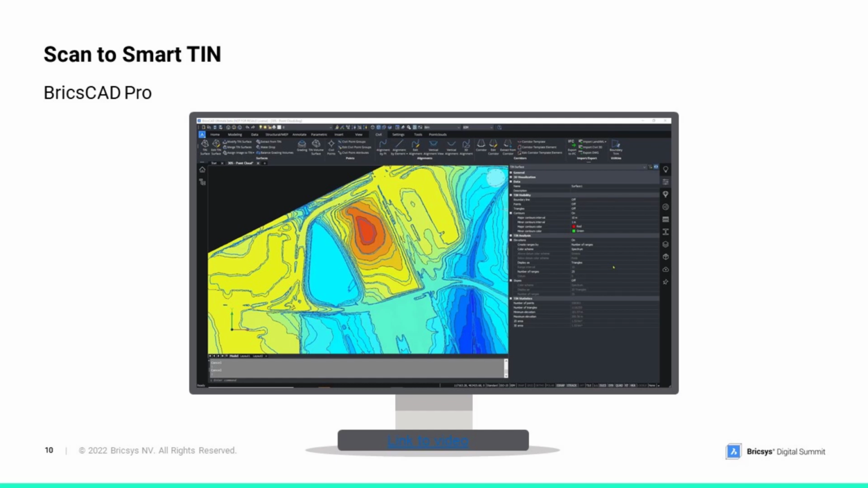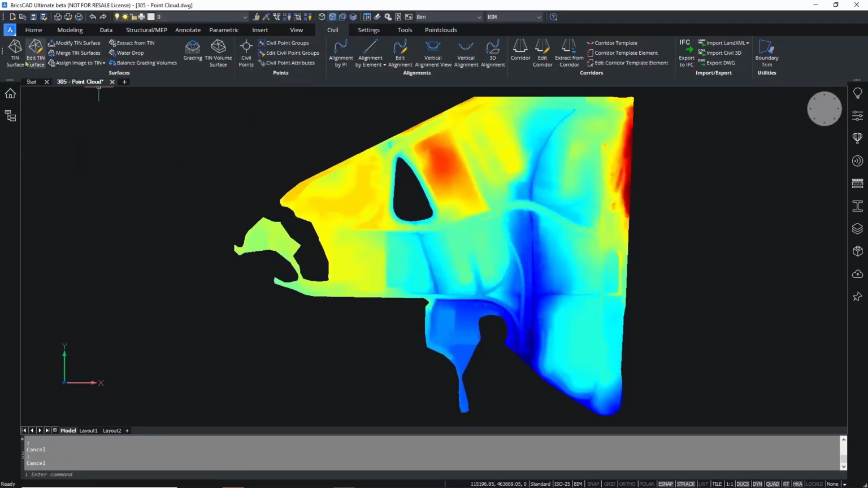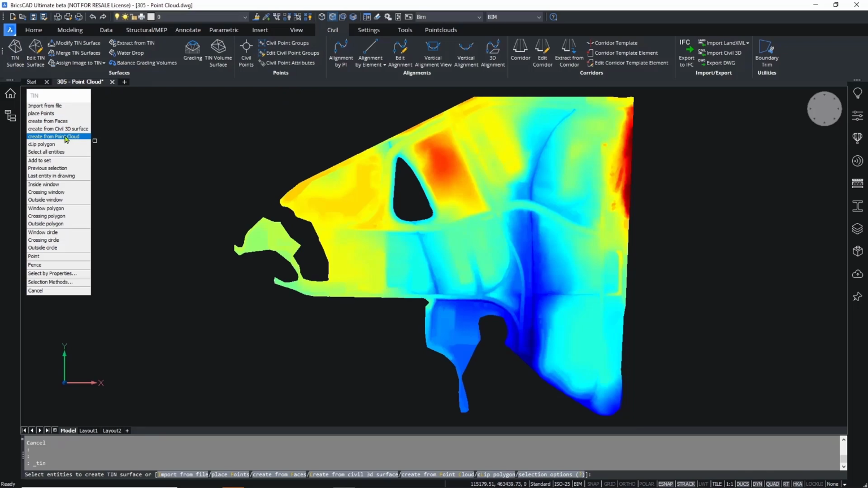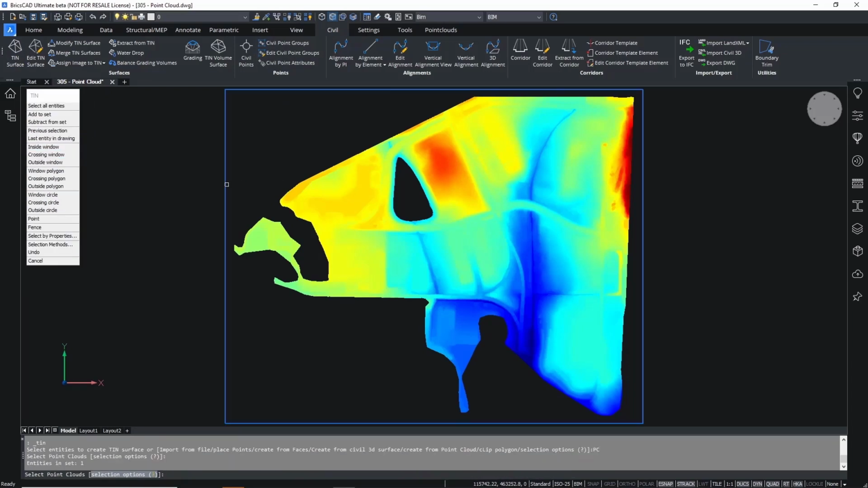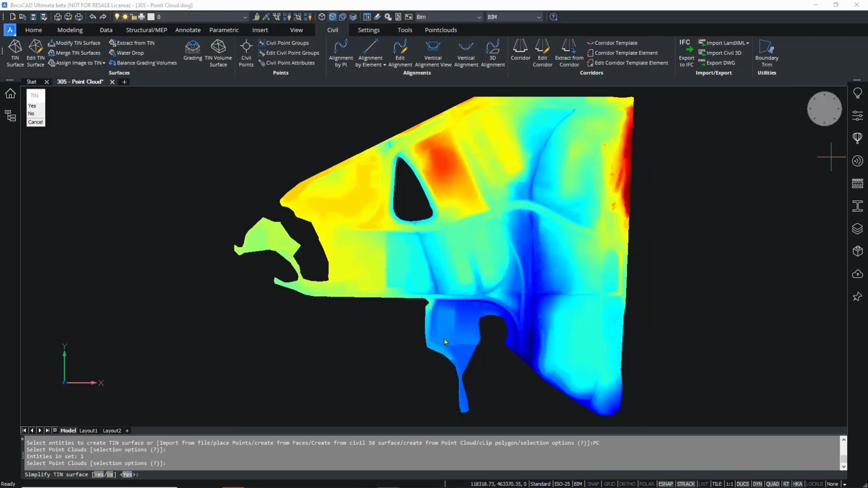Thanks, Eric. Now let's have a look at Scan to Smart Tin within BricsCAD Pro. Now, BricsCAD Pro native point cloud tools can create tin surfaces from large point clouds using our intelligent filtering features. After importing your point cloud, you can create a tin surface. The software will process the point cloud and offer filtering options to simplify the surface.